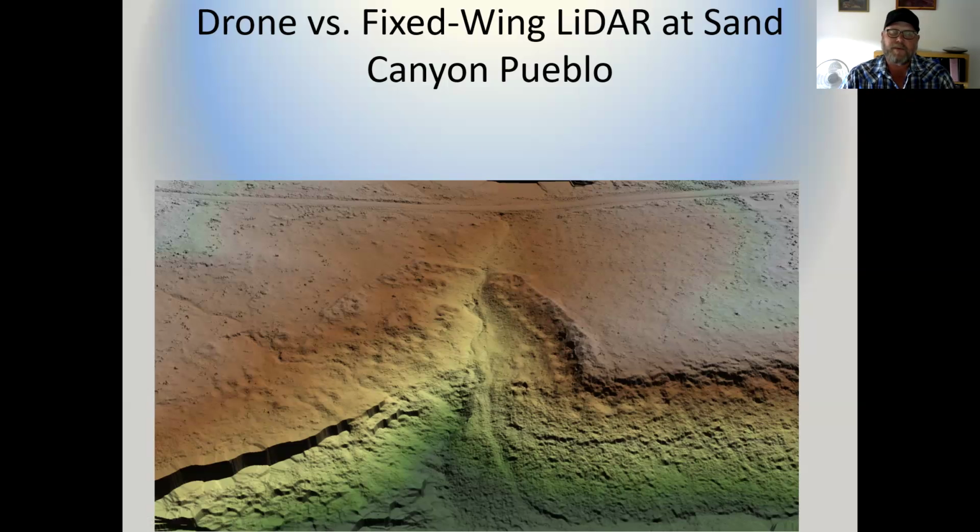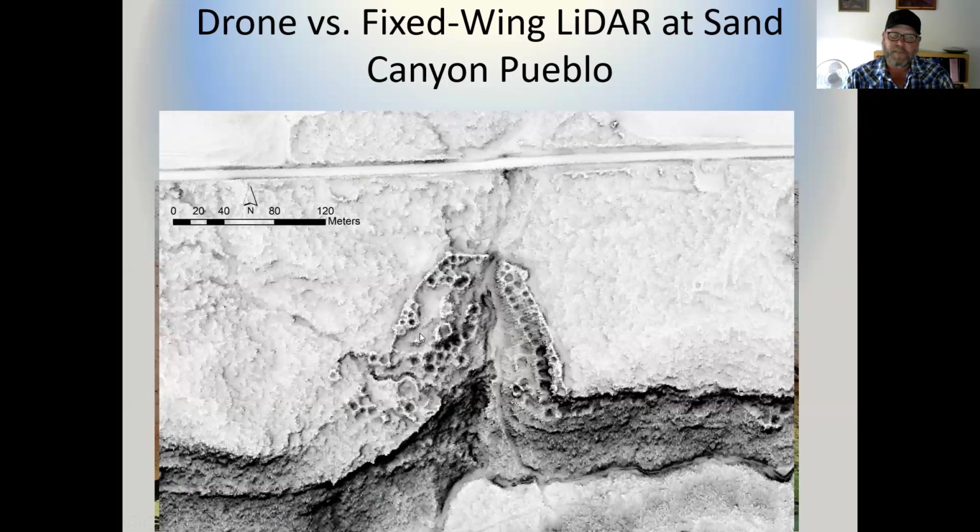It's not really a fair comparison, because how you process LiDAR data has a lot to do with the visualization of the data itself. This one is an oblique angle looking at Sand Canyon Pueblo. If we click to bring in a model derived from the USGS LiDAR data, you can see that a lot of these things are more pronounced. That's an artifact, at least in part, of the processing used to create this model.